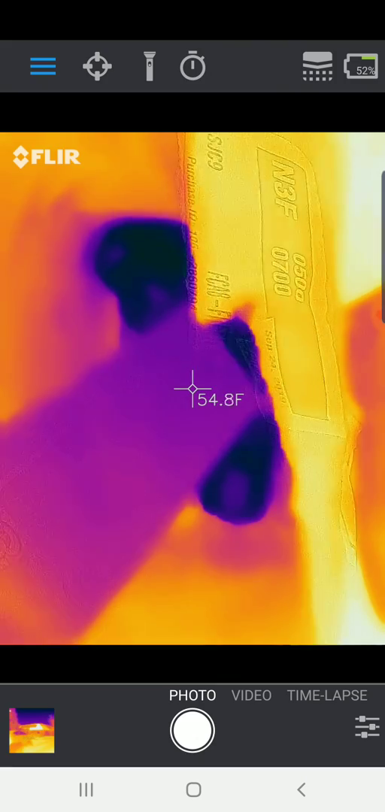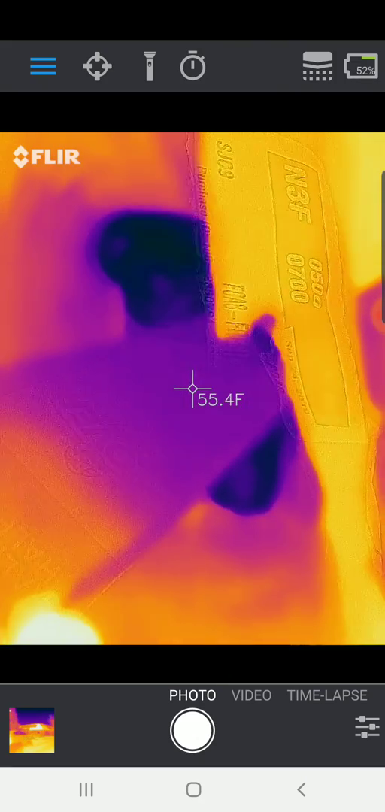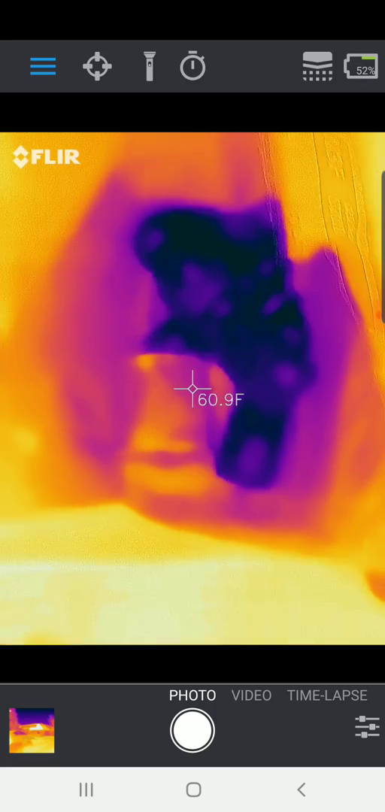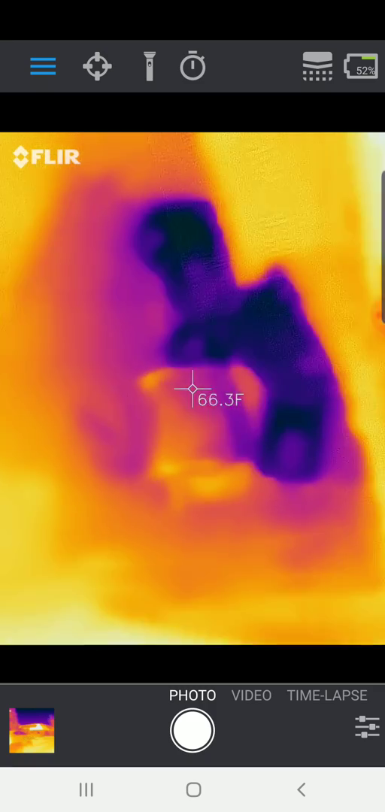This is a bottle of milk. It's about 54, it looks like, degrees in here, 55 degrees. It's harder to tell because the bag's open and it's already going to start to heat up as a result of that. So we might be seeing some of the heat reflecting into there.